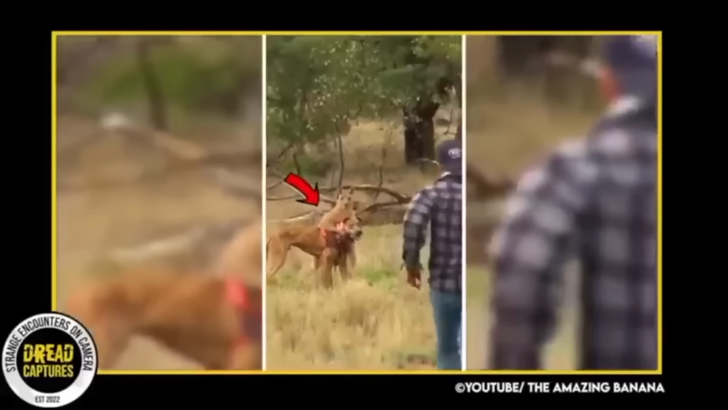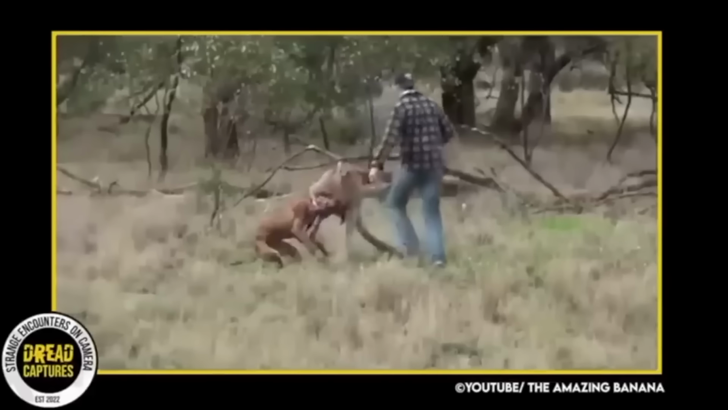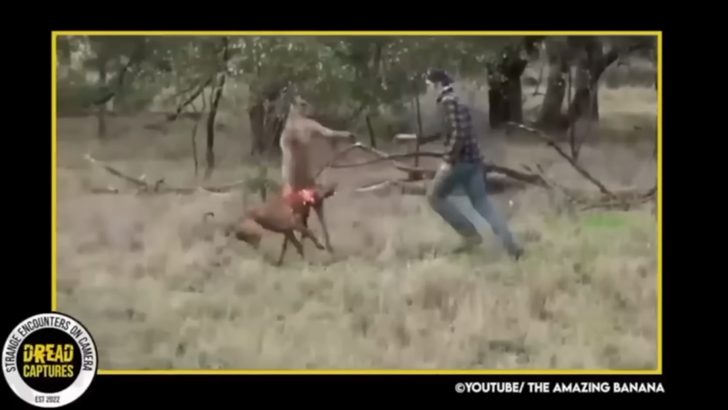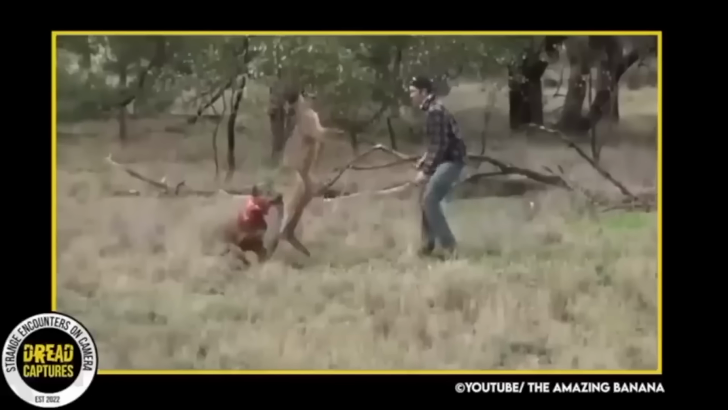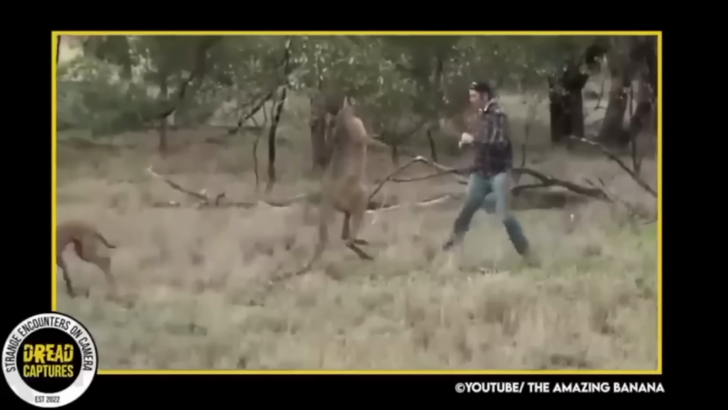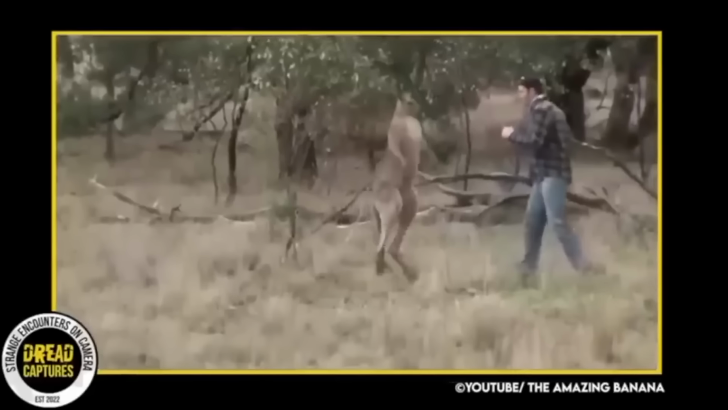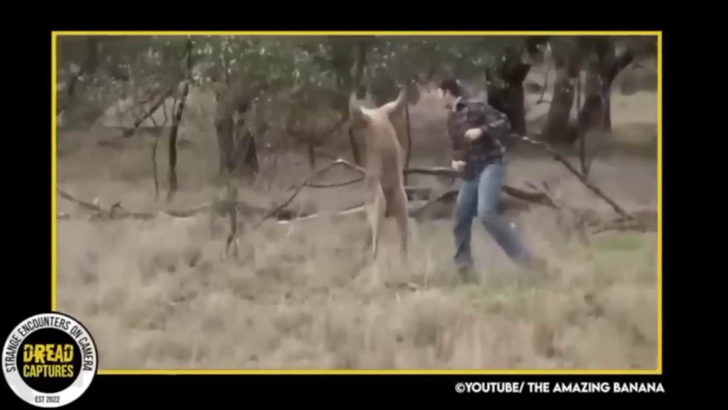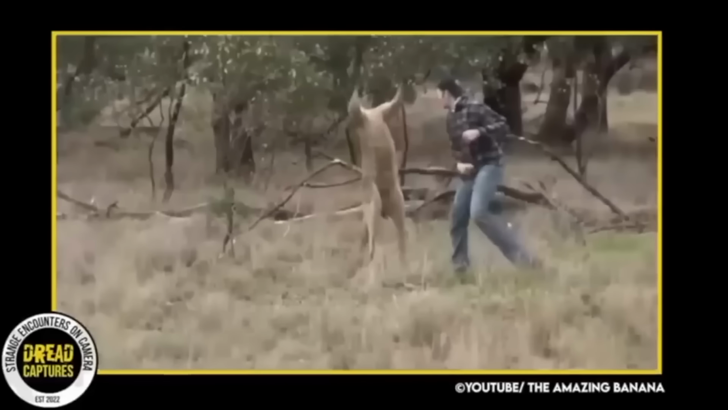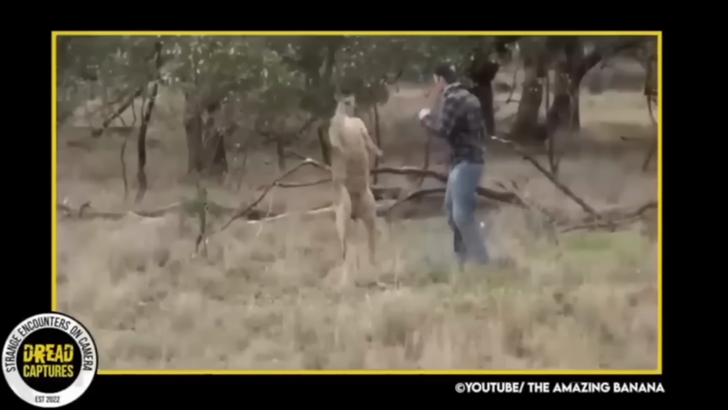Eventually, as the hunter gets closer, the kangaroo lets his stranglehold loosen and the dog slips away. At that moment, you would think that this little mishap would be over, that the man would walk away because he got what he wanted, his dog. Instead, the man puts his dukes up, and honestly, it kind of looks like the kangaroo is challenging him to a confrontation. You see how he puffs his chest out?